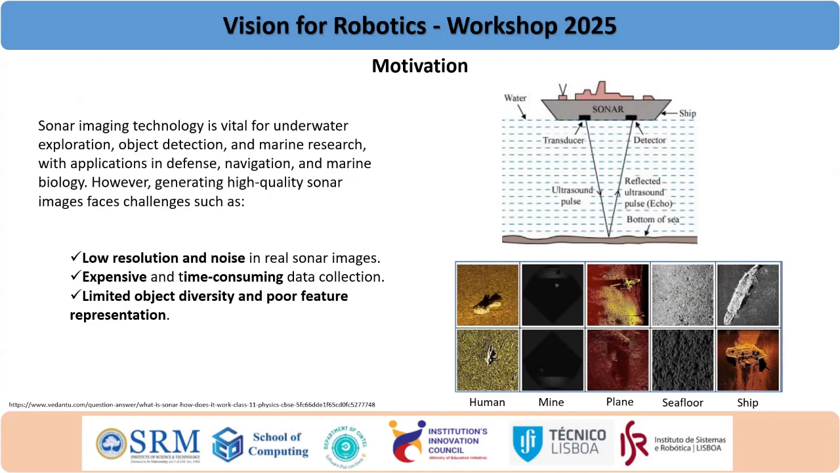How are we getting the base image? Publicly, there are 20 plane images available and 100 ship images available. Those are the only images available at present. So those are our base images.